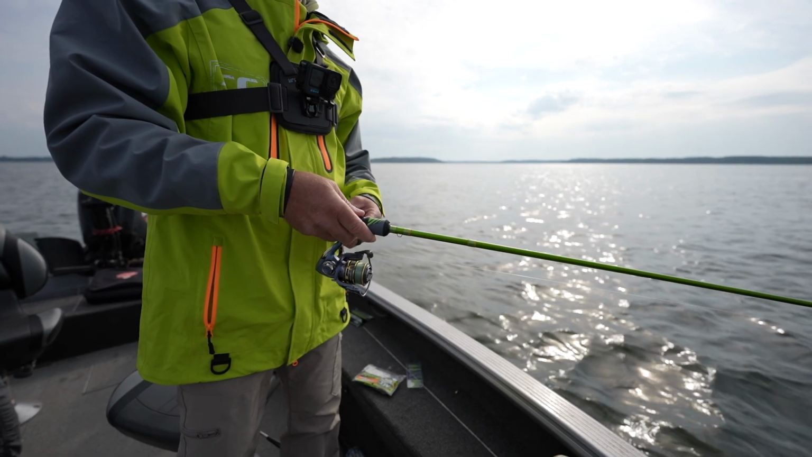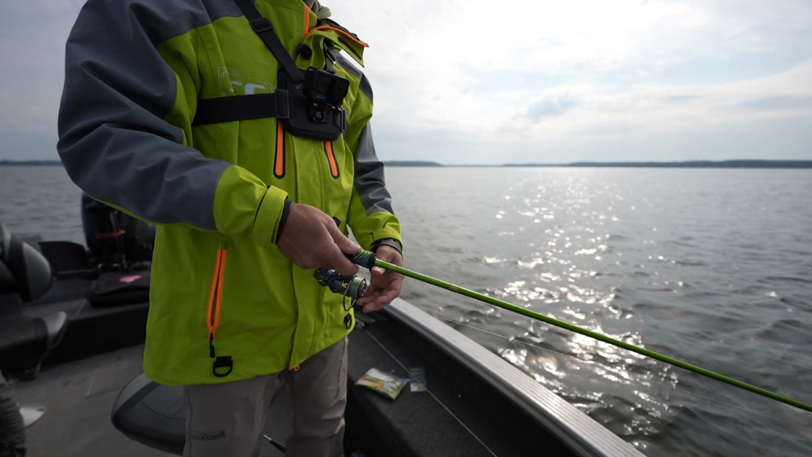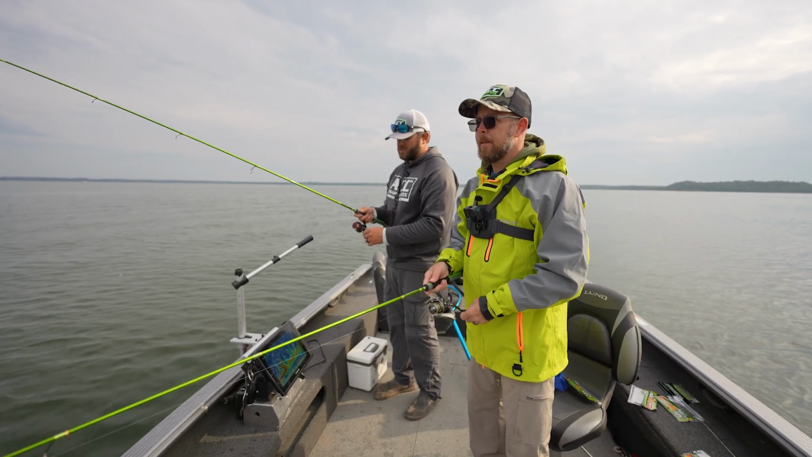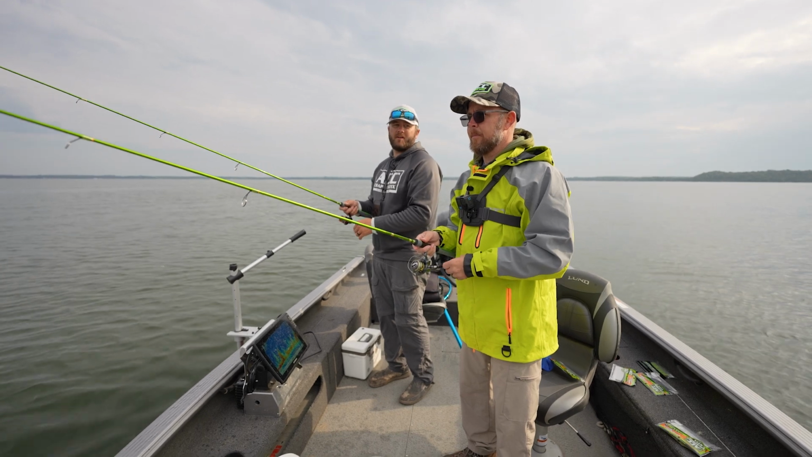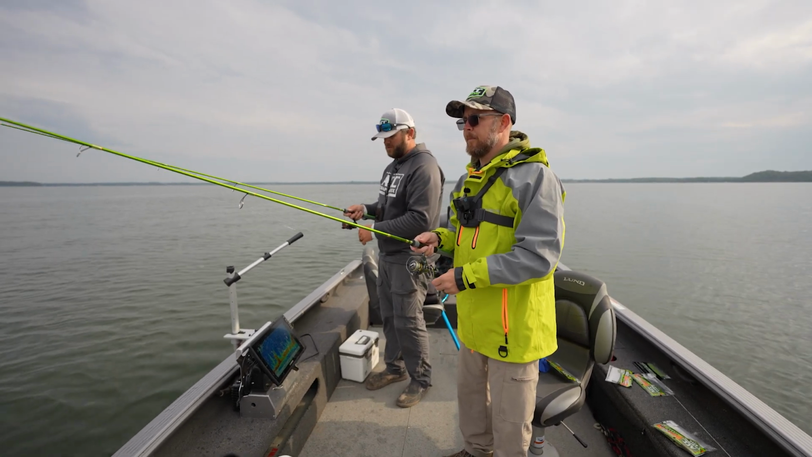Generally I like to pair this with mono just to give a little bit more stretch. And I found, especially with guiding, if I'm using braid, you just have people that, if I don't have the drag set perfect, and those fish are hooked in the paper, they're just gonna pop out as soon as they come up to the surface, because it's just not forgiving enough. Yeah. God, those things fight.